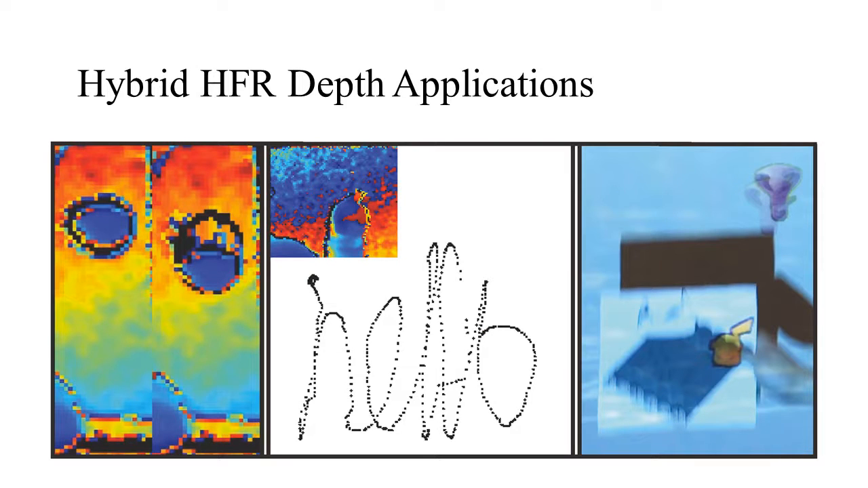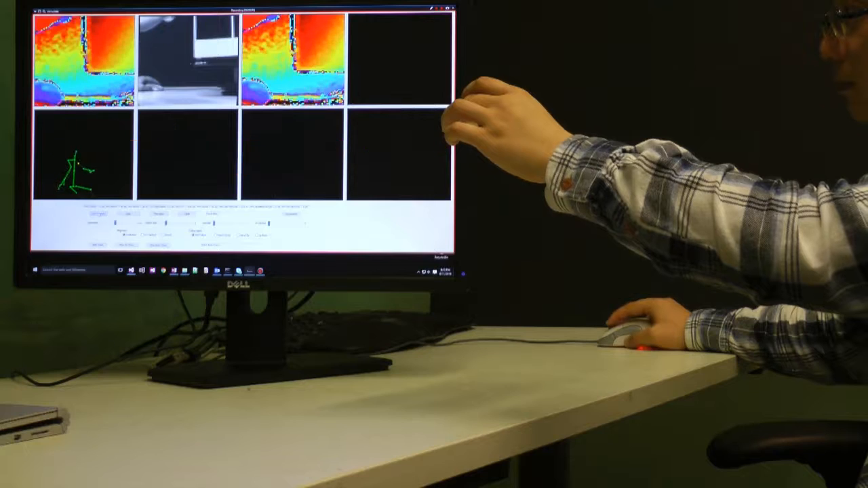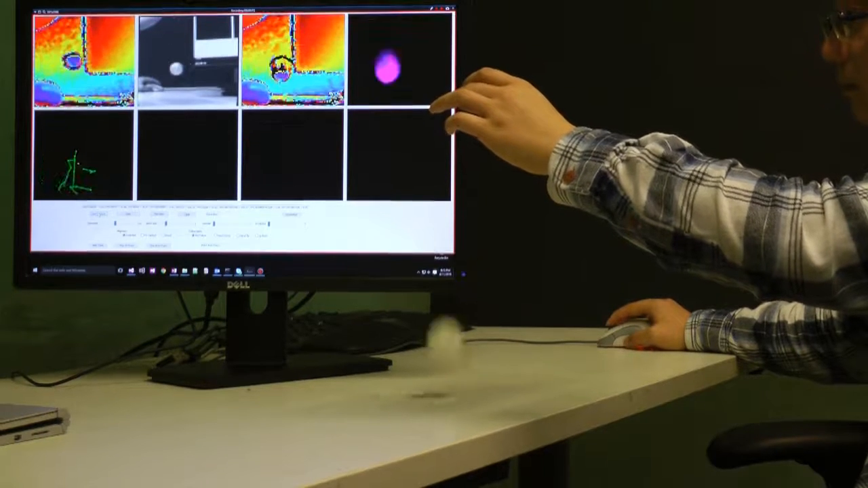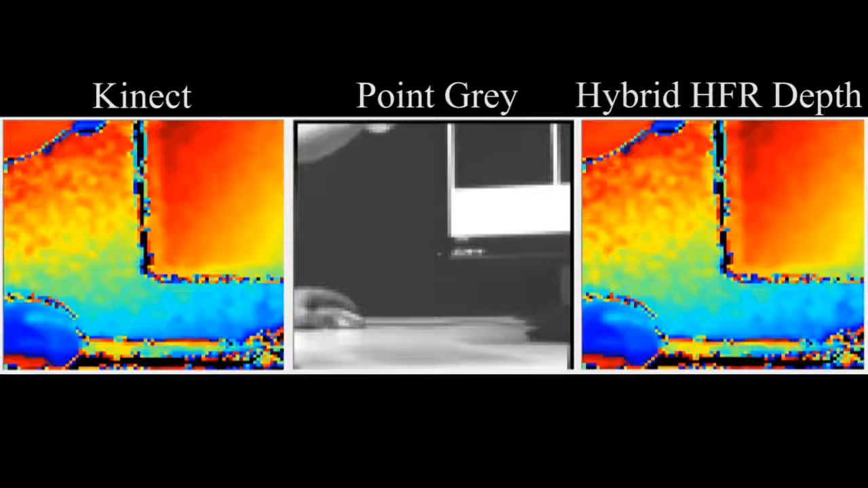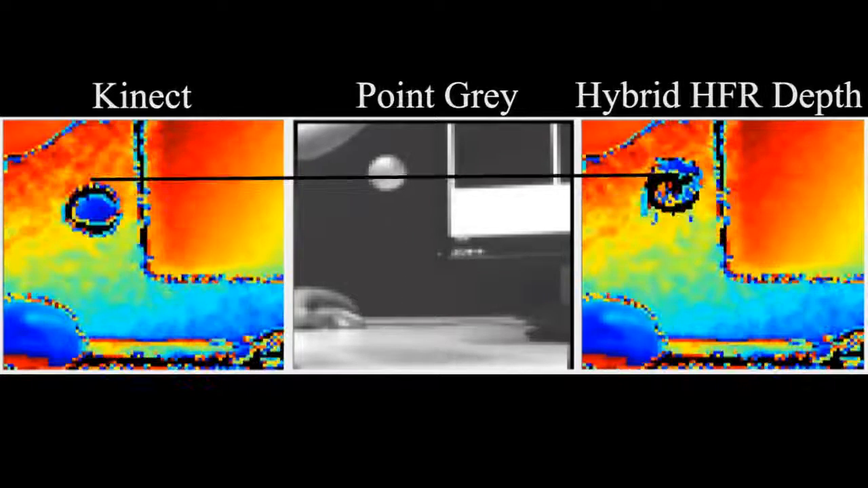Now let's move on to see how our depth benefits applications. First, the high frame rate and low latency depth stream helps in object tracking such as a ping pong ball. In the playback, it's obvious that Hybrid HFR Depth tracks a ping pong ball better because it has higher frame rate and lower latency.